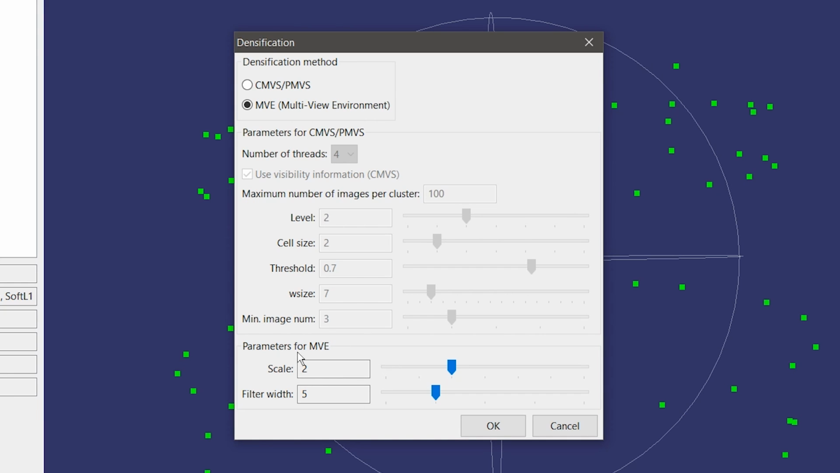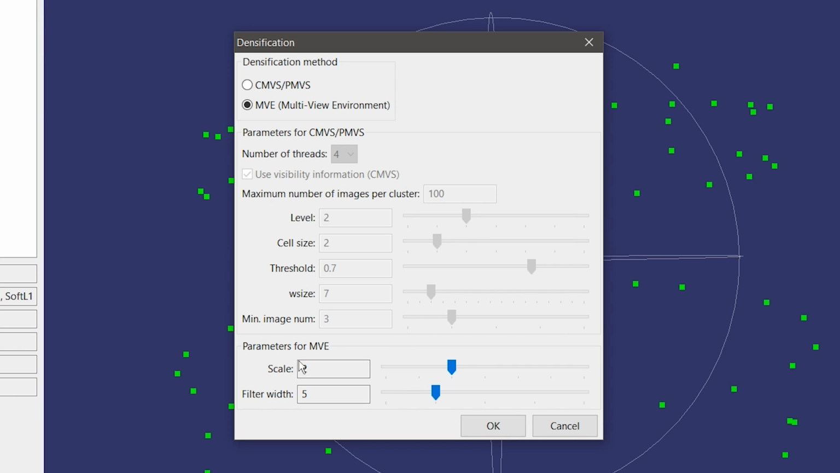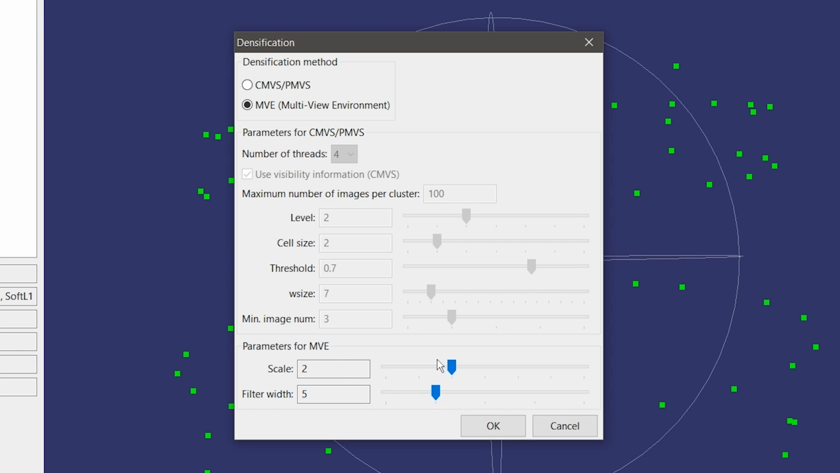It has a lot fewer artifacts. The only thing is, for MVE, you have to leave these at the values they are. If you touch this, I'm actually not sure what's really going on, because you just get a mess on anything but the defaults.